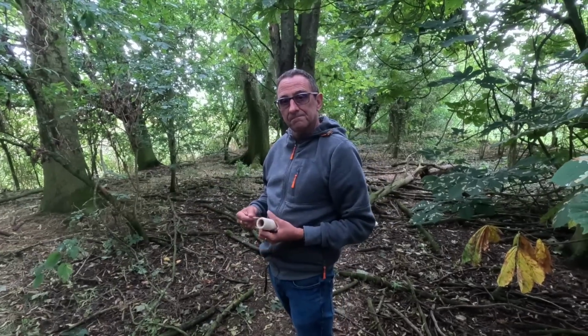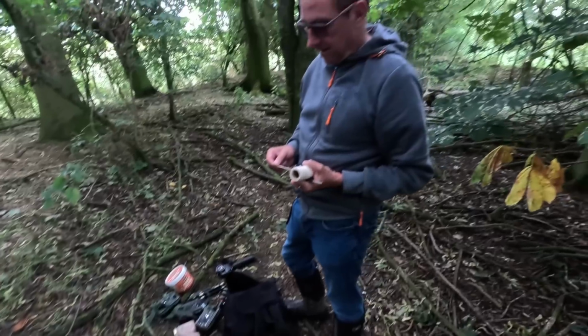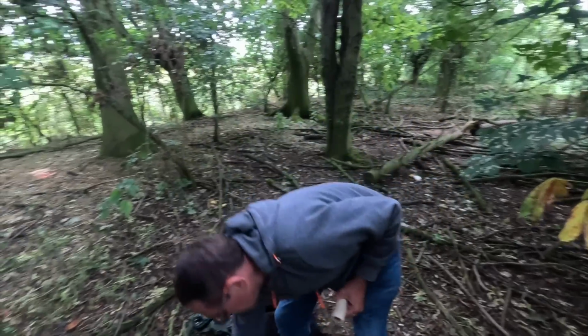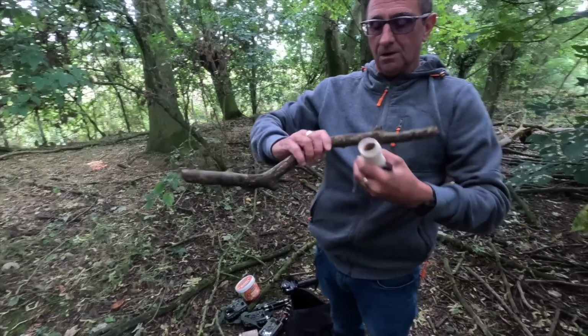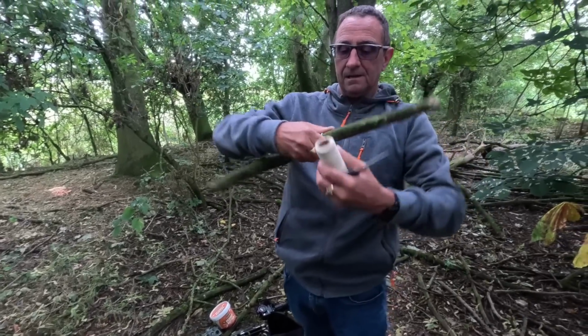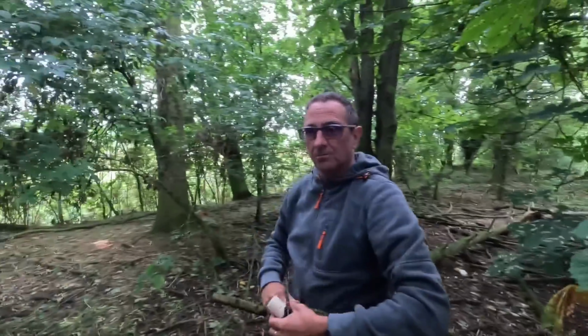I'm just intrigued though, Neil. How are you going to hang sloppy peanut butter off string from a tree? You end up with a branch like that. Oh, so you're going to coat it and hang it all in. We'll hang it off like that. Good idea. And then we'll be hanging a few of these about where we've got the activity.